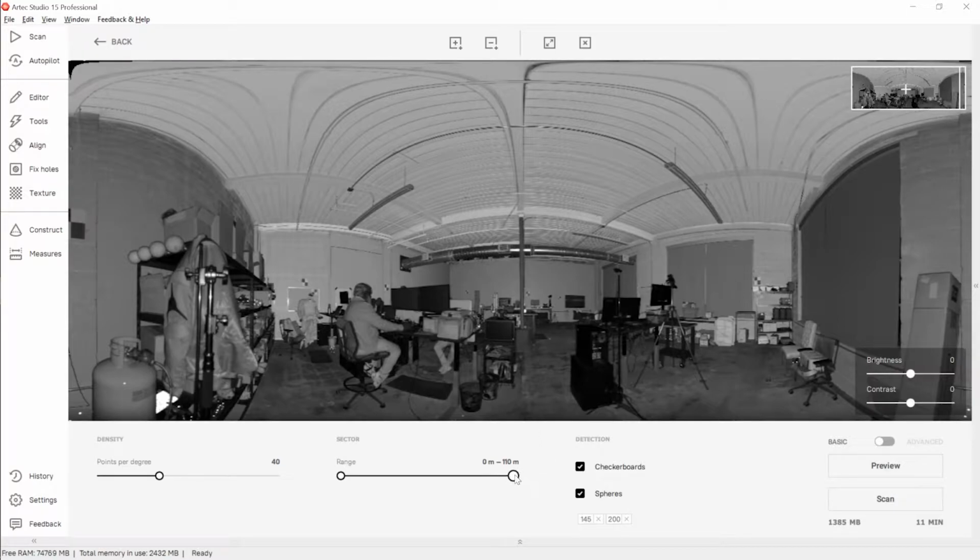So I could crank this down all the way from 110 down to 12 or 13, put it at 15. And that'll keep us from getting any extraneous data, noise. If we were able to see out into the hallway or out one of these windows, it would keep us from capturing extra, more data than we need.